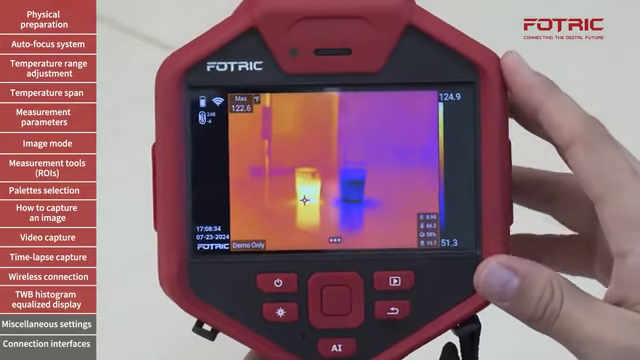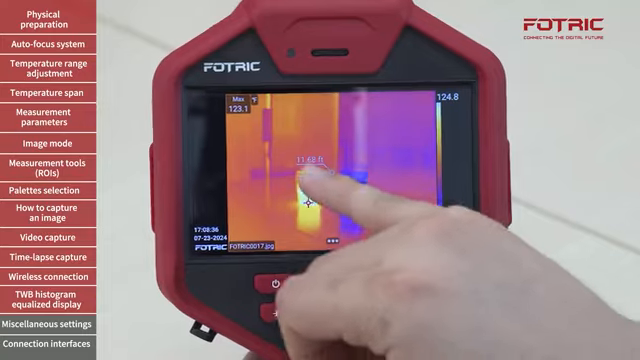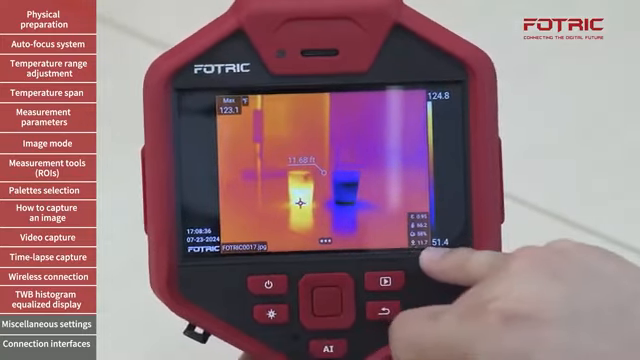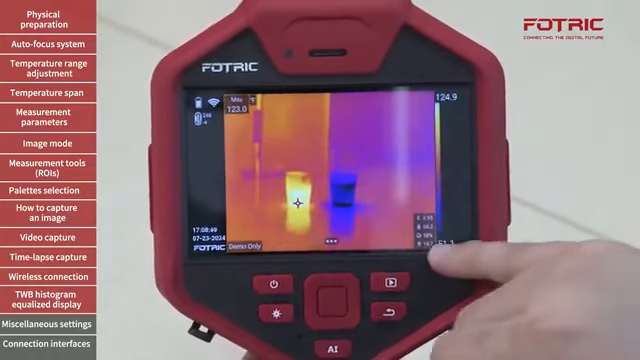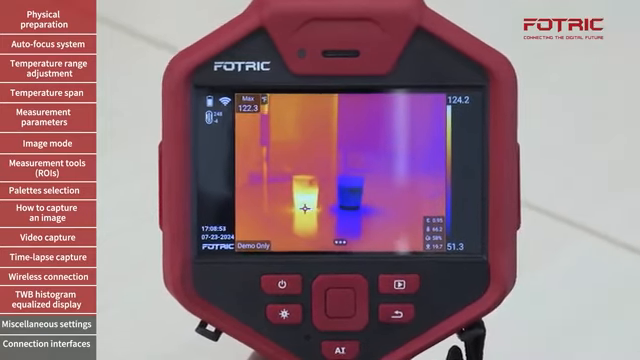Now when I take a picture, the camera will measure that distance, and it will automatically save this distance into that parameter of the picture. So when I save the image, that information is going to be saved, and now the camera is going back to the actual distance that I had manually put in it.